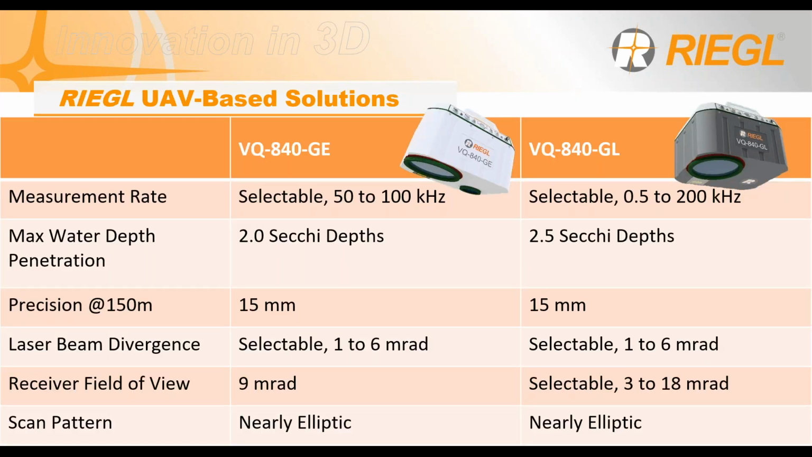RIEGL does have two UAV bathymetry solutions, the VQ840GE and the VQ840GL, with the difference here being the E stands for economic solution. The VQ840GE is locked in more compared to the GL with fewer options. For example, the measurement rate for the GE is from 50 to 100 kilohertz, with the GL being selectable from 0.5 up to 200 kilohertz.